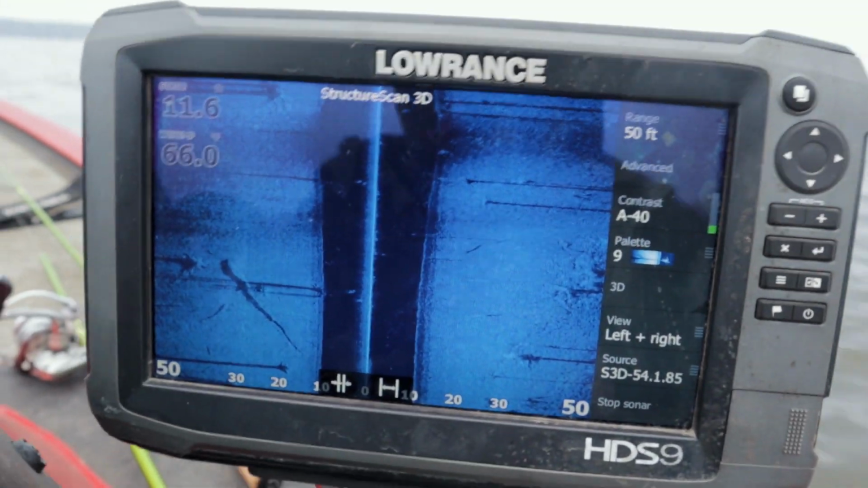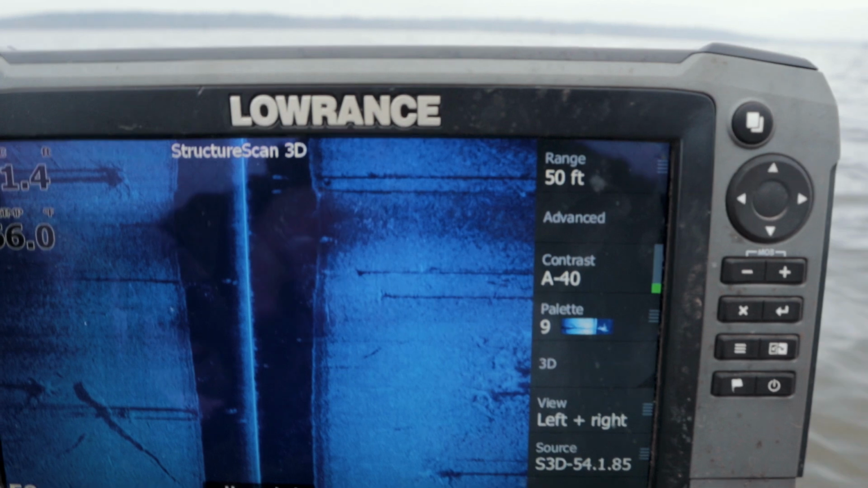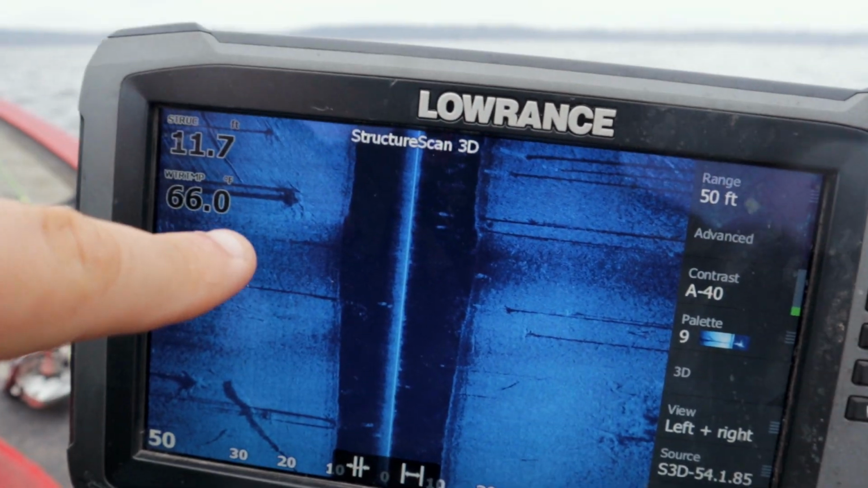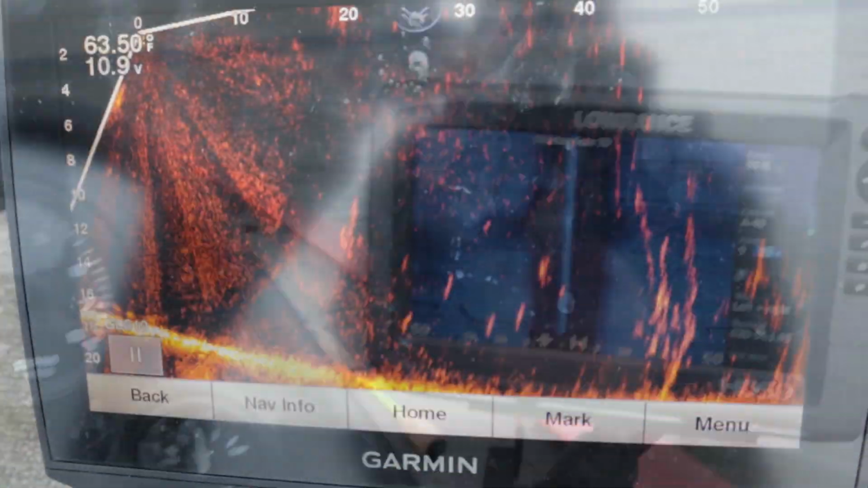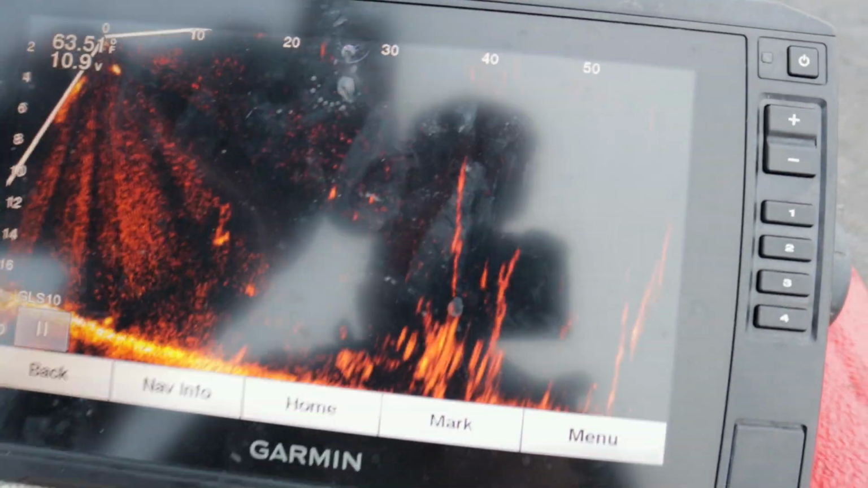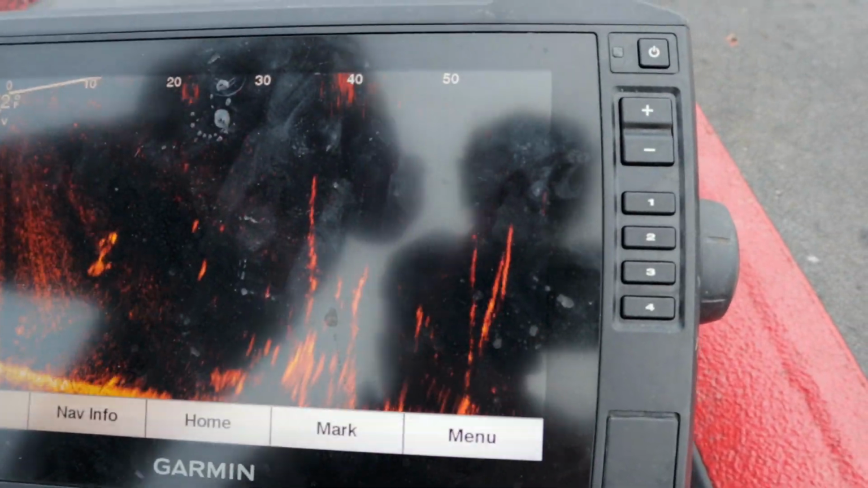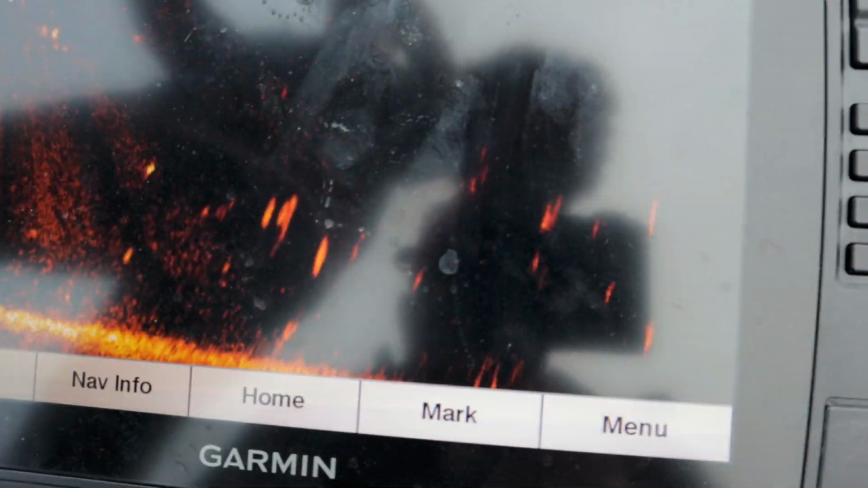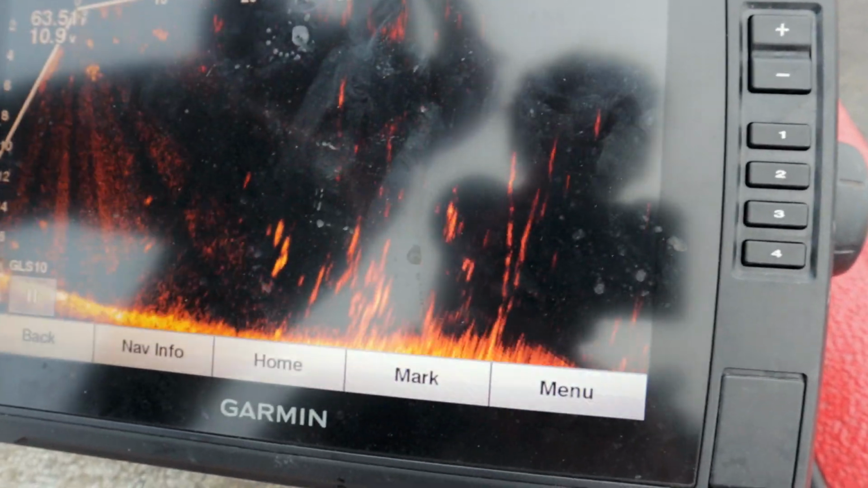What we're doing is just bouncing from tree to tree, going from tree to tree and catching these fish one at a time. Right here is the LiveScope. You can see this tree right here, right? So now that we found these trees, we're looking for spots on these trees. I'll show you what that looks like.